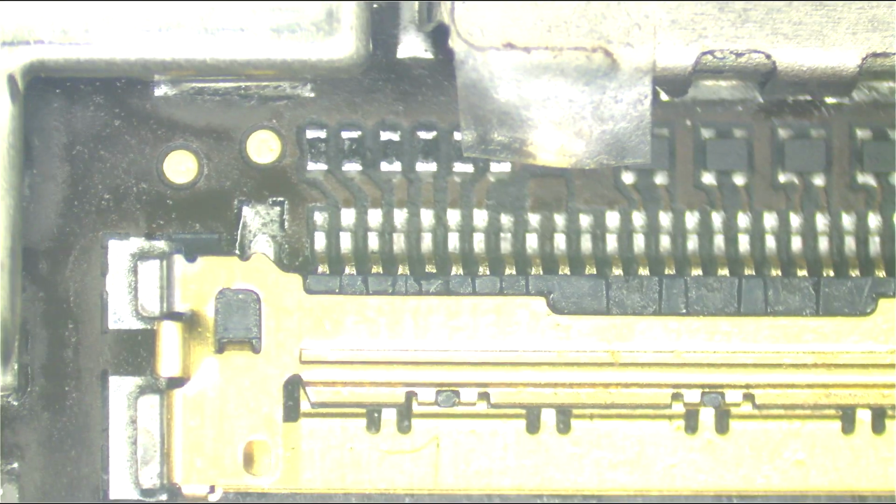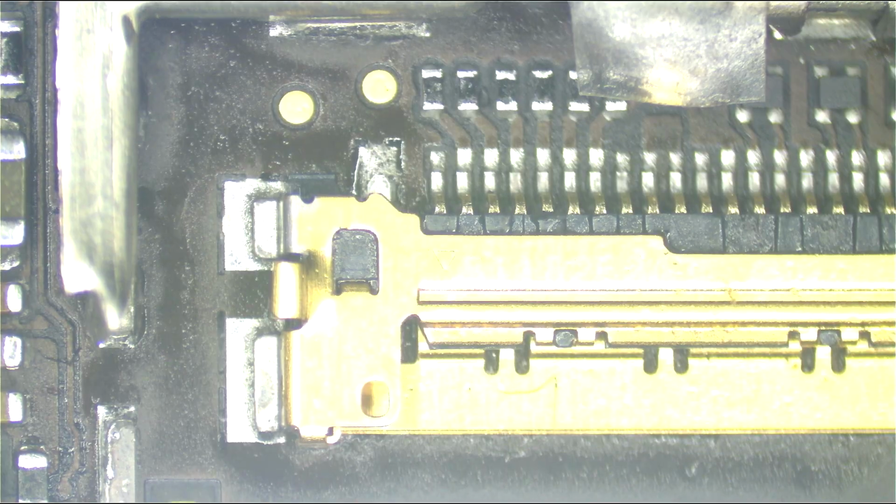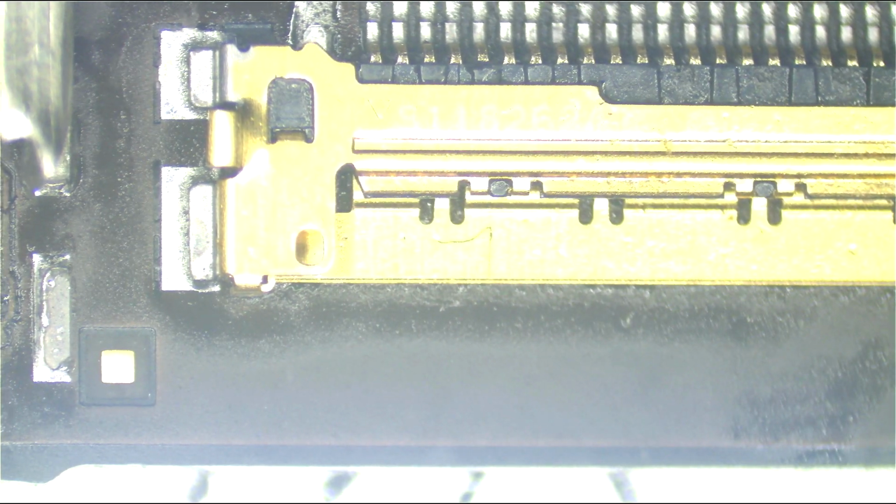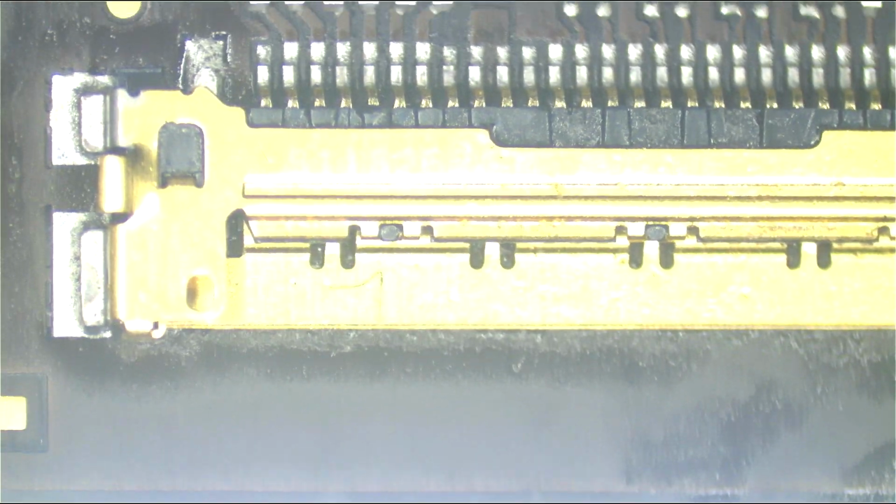LCD connector, does that ever fail, guys? Yes, it does sometimes, especially in water damage. You'll see oxidation at a pin pad junction, or just physical damage to the connector itself, so it doesn't fit in there. But in this case, how do you think it looks? Looks fine. It looks pretty good, so that's probably not the problem. The filter's not the problem. The diode was missing, so now we've put in a new diode.